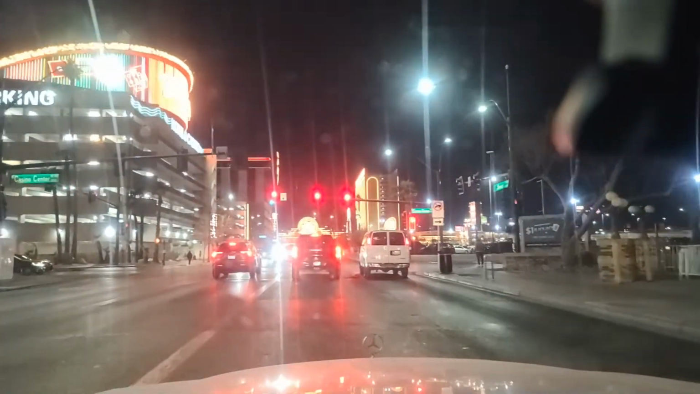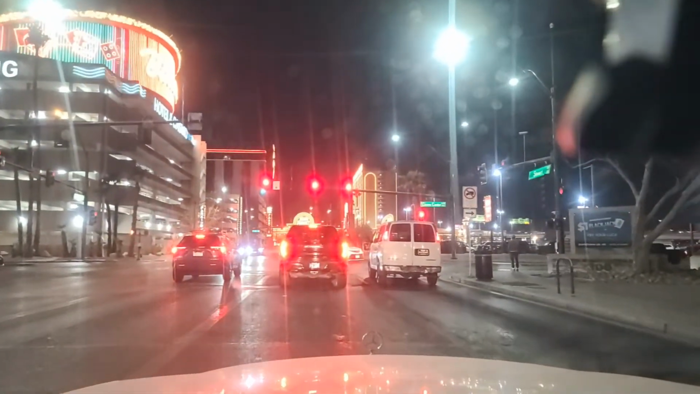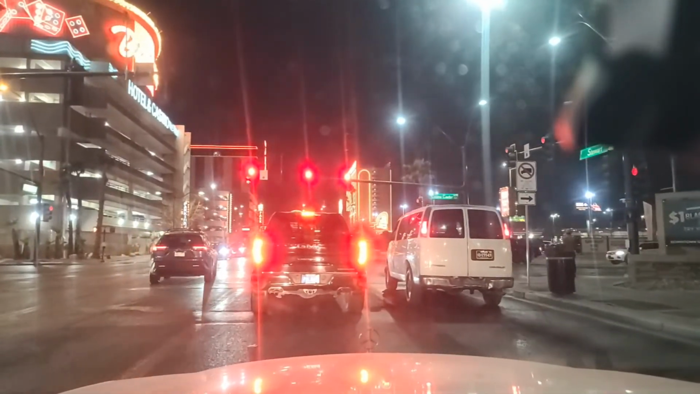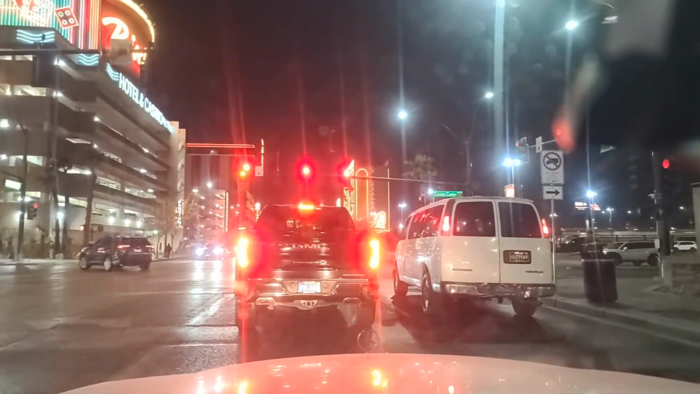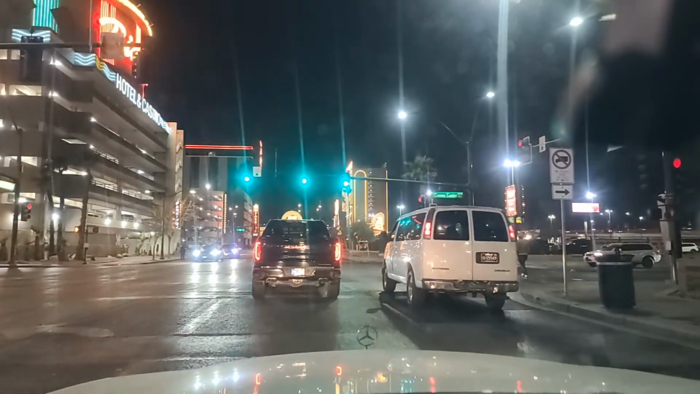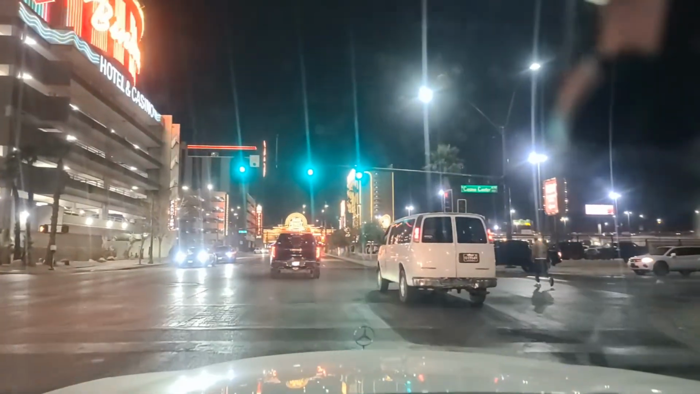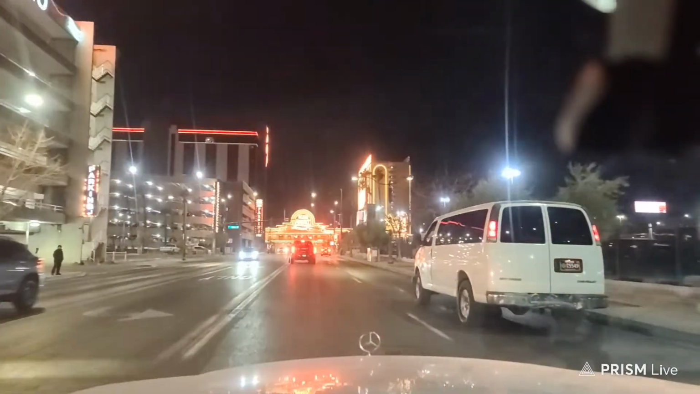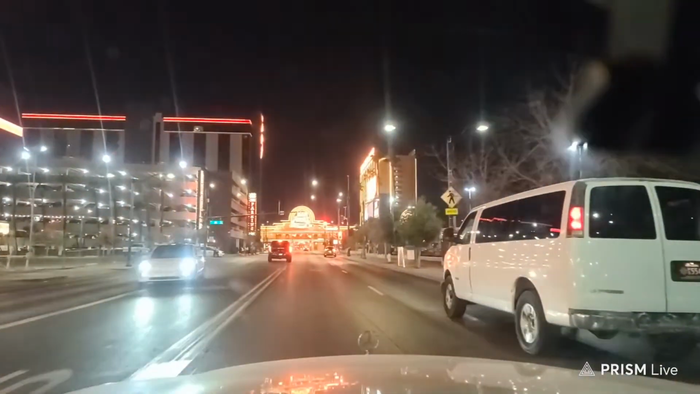This is Casino Center Boulevard here, in the heart of downtown Las Vegas. See Binion's free parking, it says there, but it's with validation. And the validation is very hard to get nowadays. It's increasingly difficult to get the validation. Please validate me. Come up here to First Street.